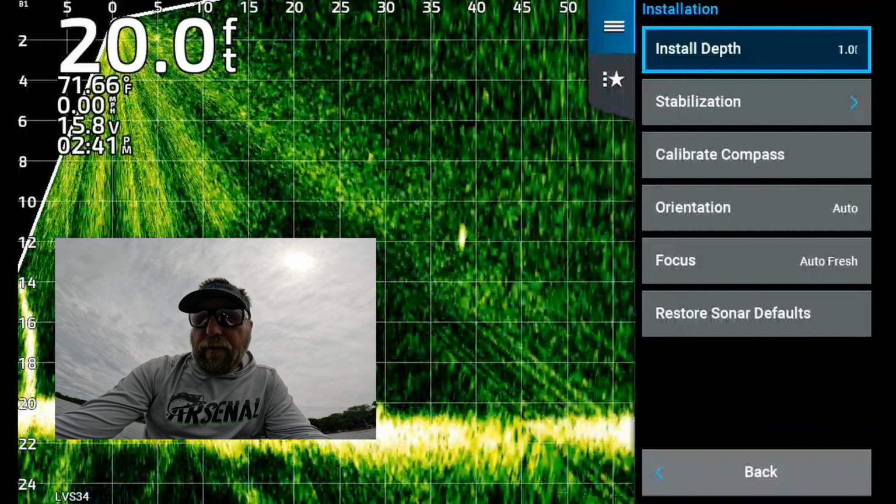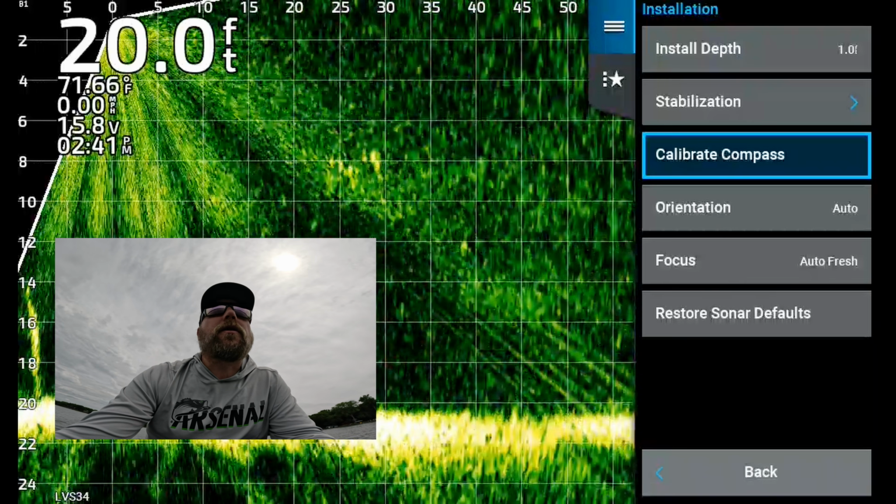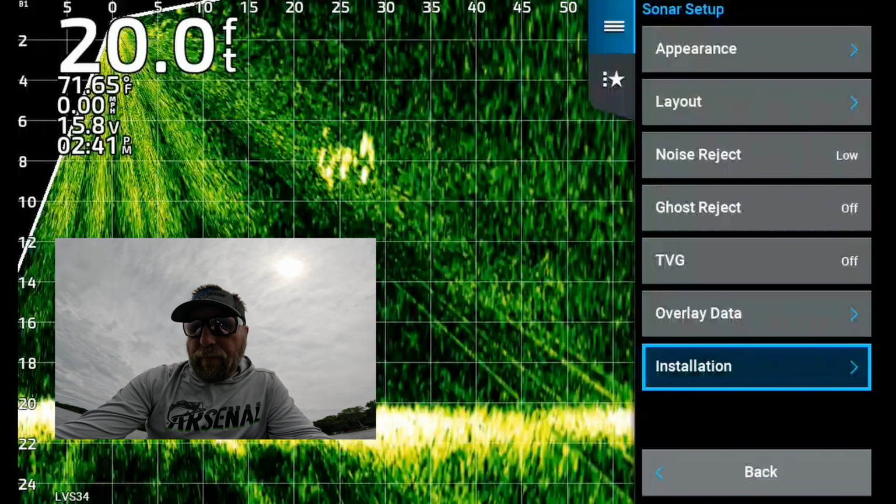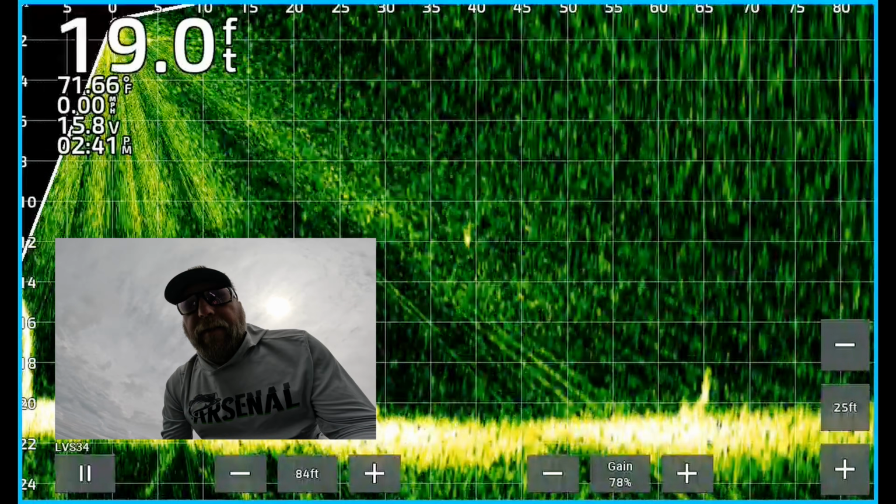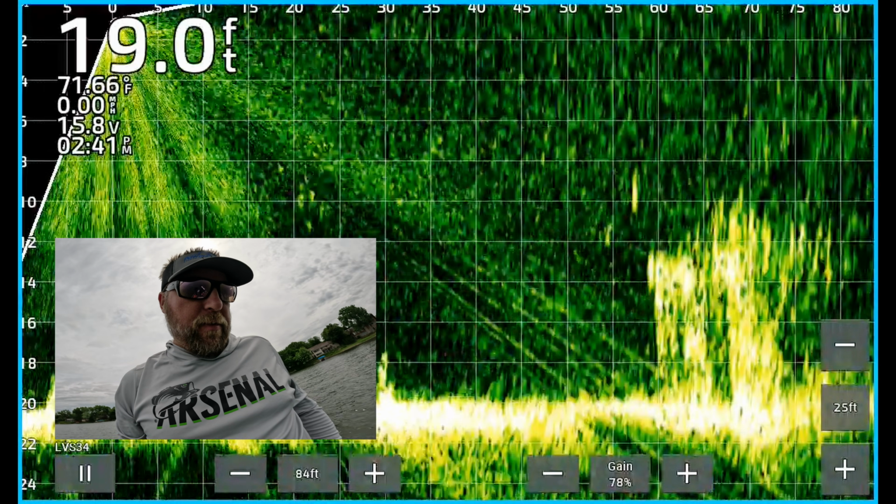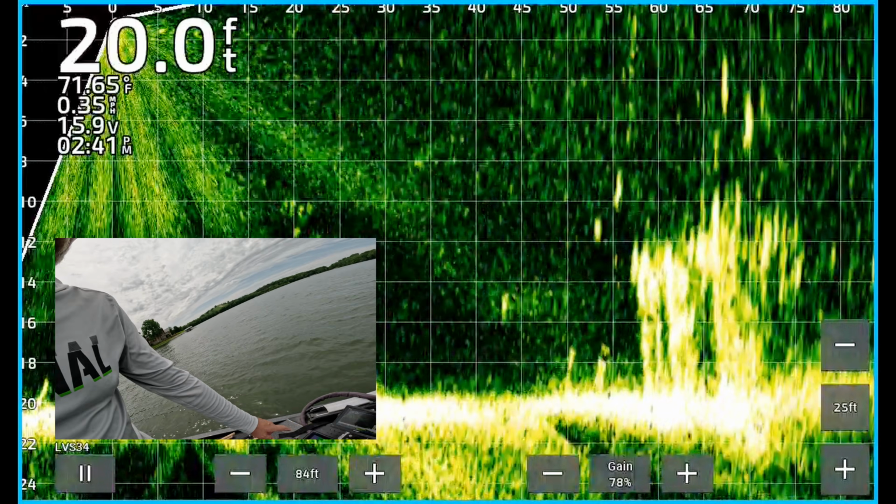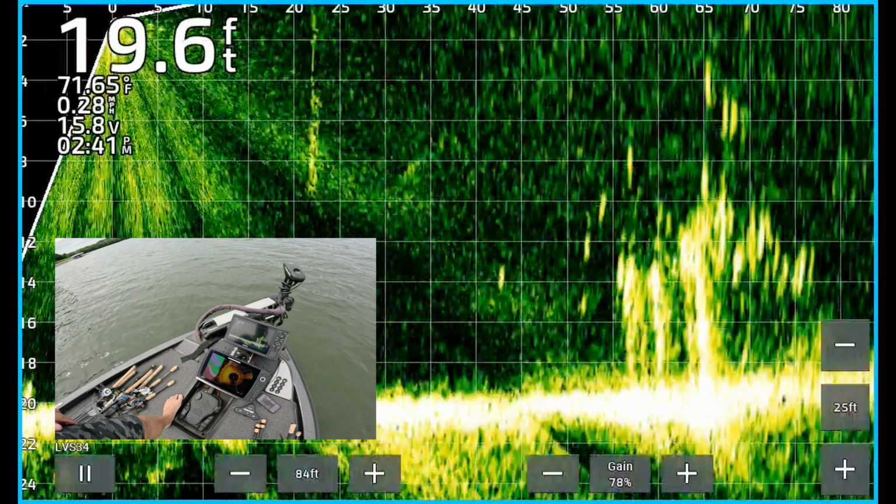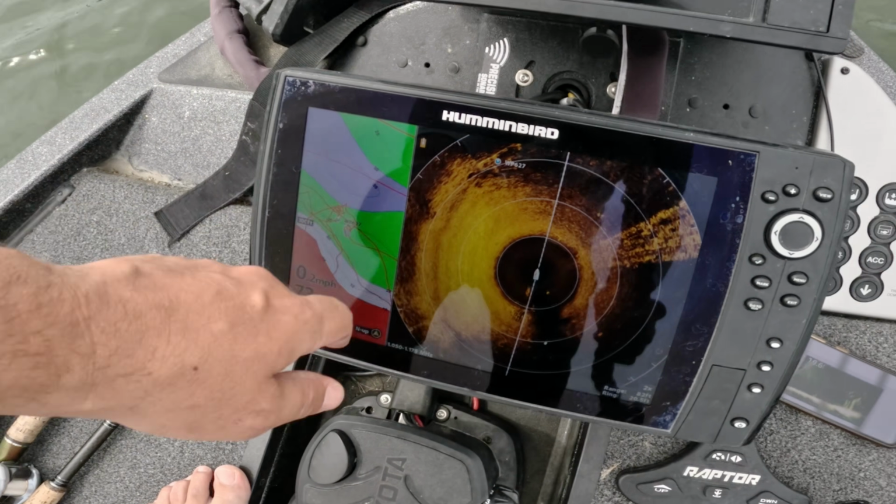Installation, I have a video about calibrating your compass. We'll do that at a different time. Maybe I'll put a link in the description after that if you want. But now we're ready to rock and roll. So let's go back out here. We can go see if we can see that little, there it is. There's all those fish lit up on that boat lift. You can see it there on the screen. You can also see part of it on our 360 as well, the edge of it.